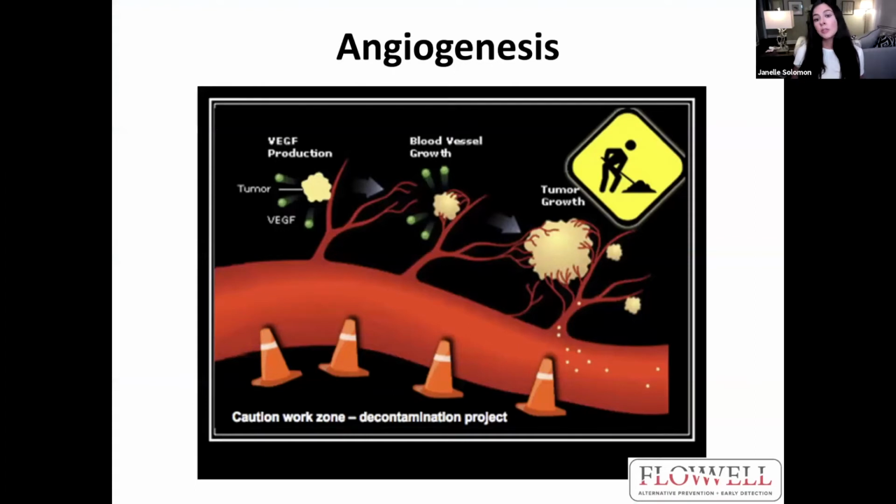This is a picture of what I just described, angiogenesis. So you can see the clump of cancer cells attaches to blood vessels and then eventually creates a larger clump of cells known as a tumor. And this process, again, can take years and years, or it can develop quite rapidly depending on the cancer.